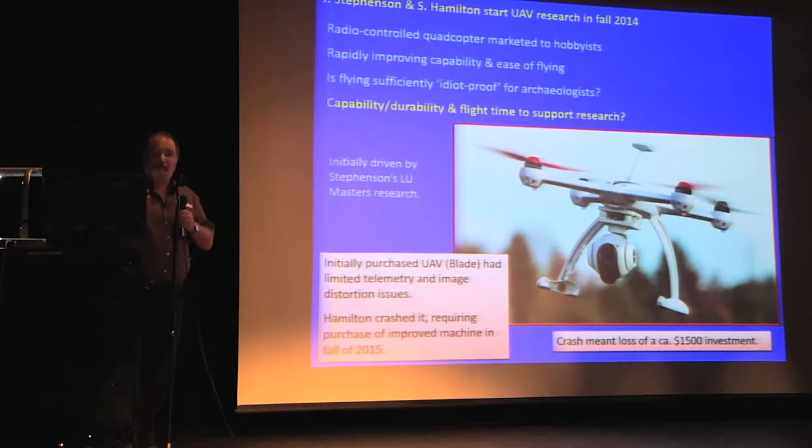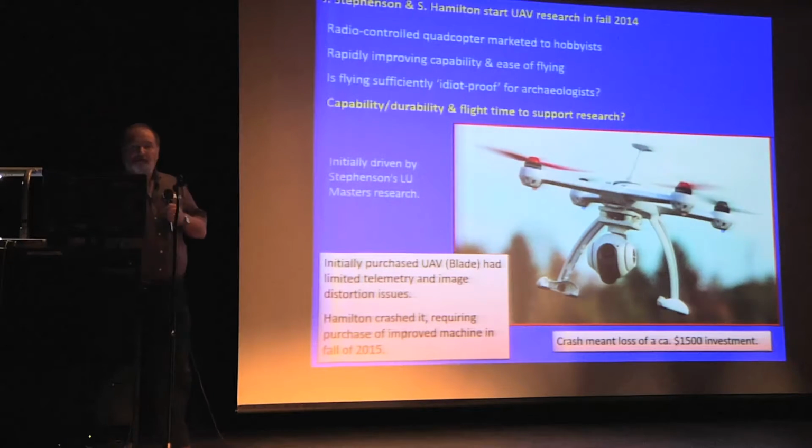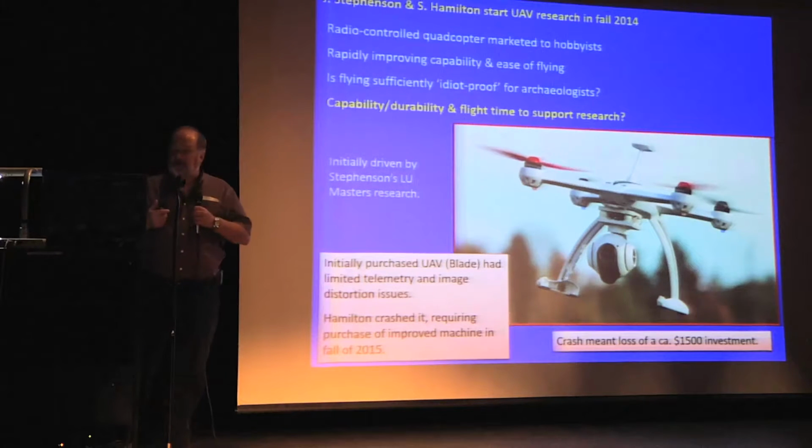question, is this a play toy or is it a research tool? We wanted to address what its capabilities were, how easy was it to fly, is it sufficiently idiot-proof for people like me to operate without putting it into a tree, and does it have the photography capabilities in order to catch research quality data. Now, it worked, but the telemetry wasn't great.